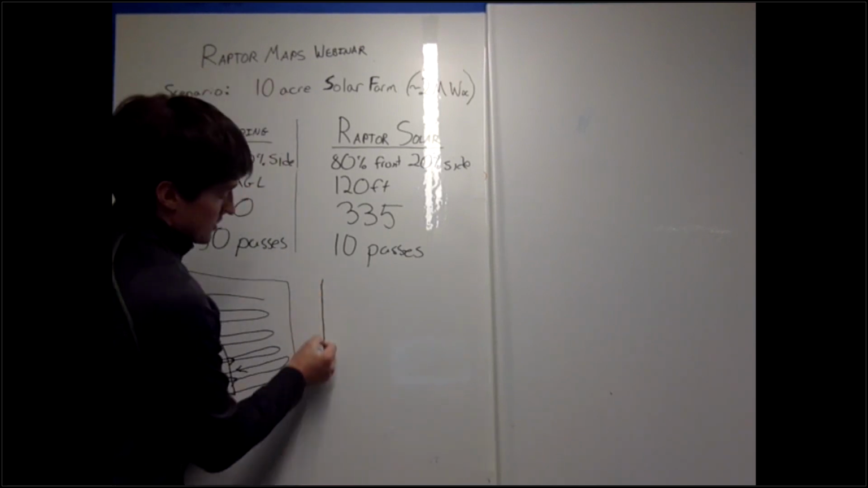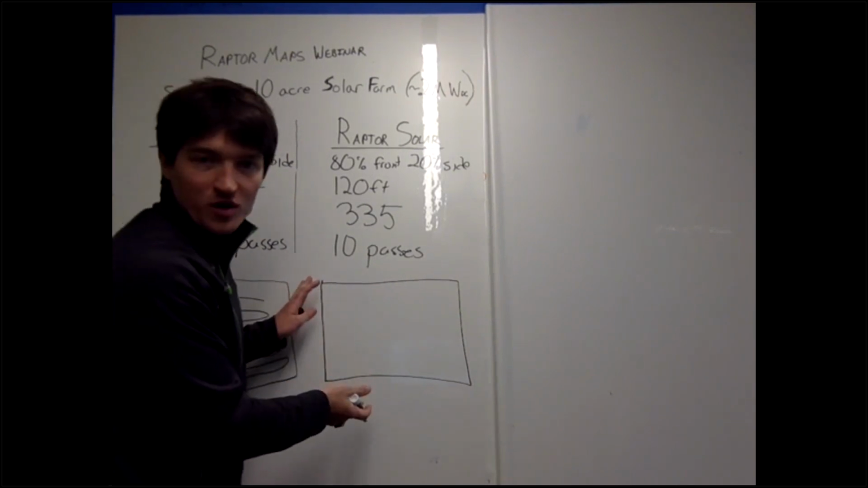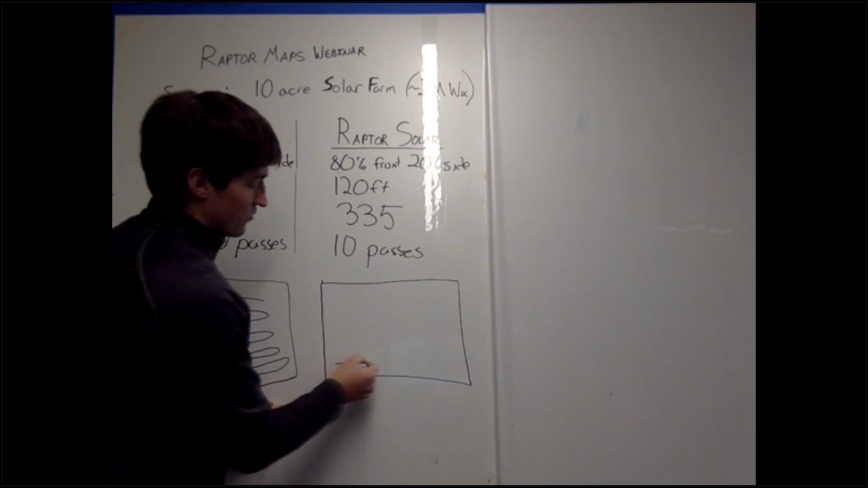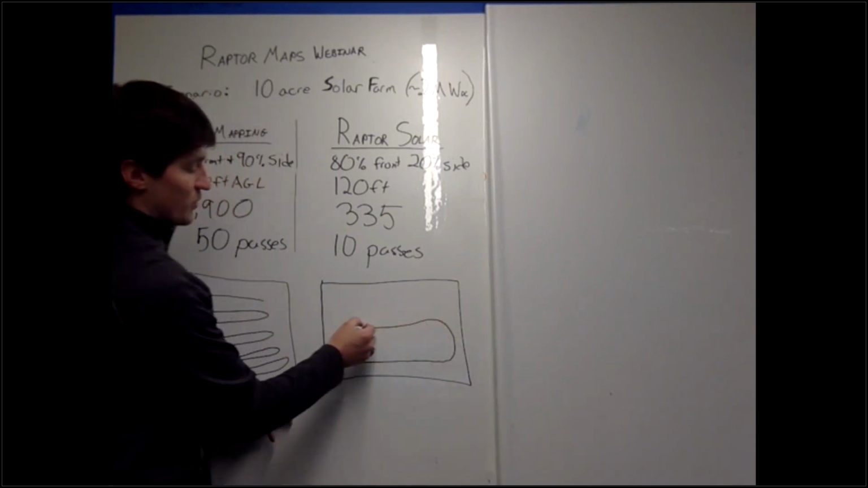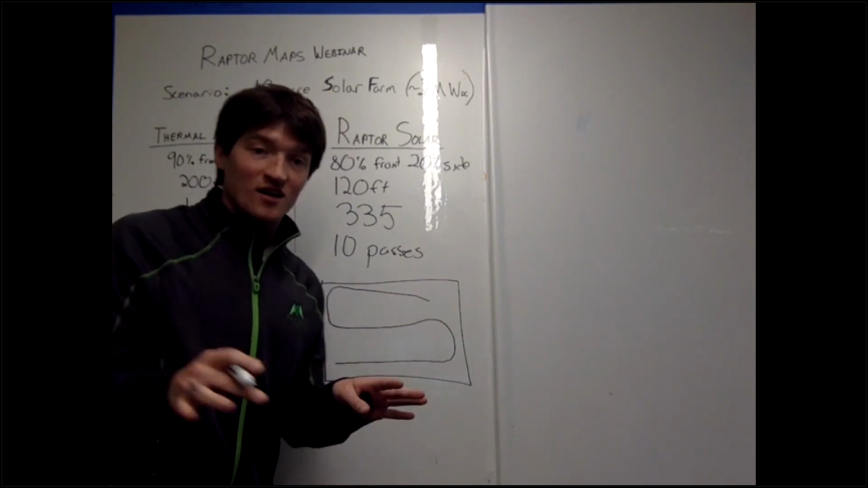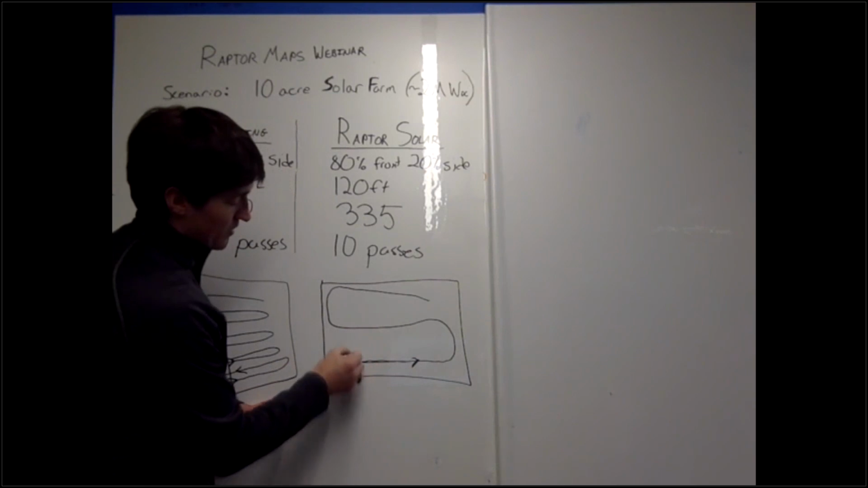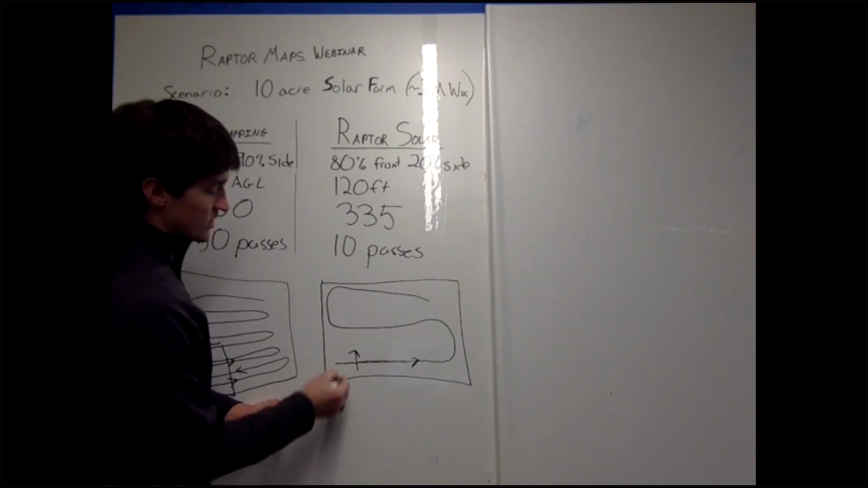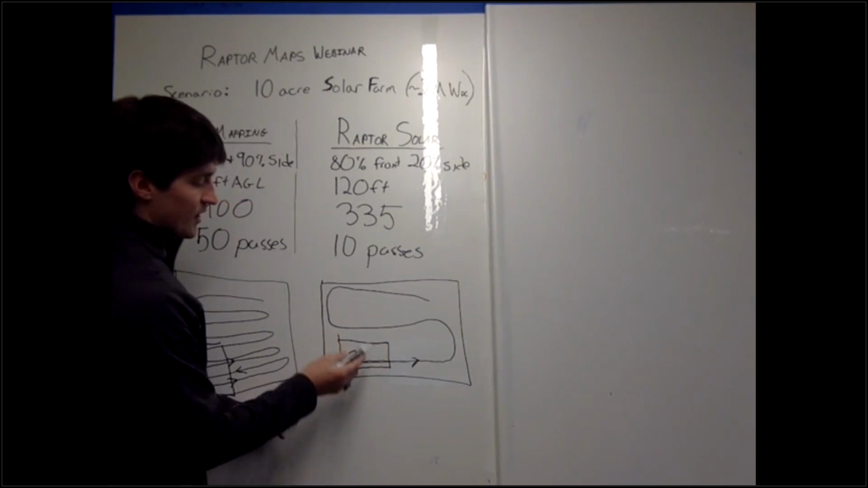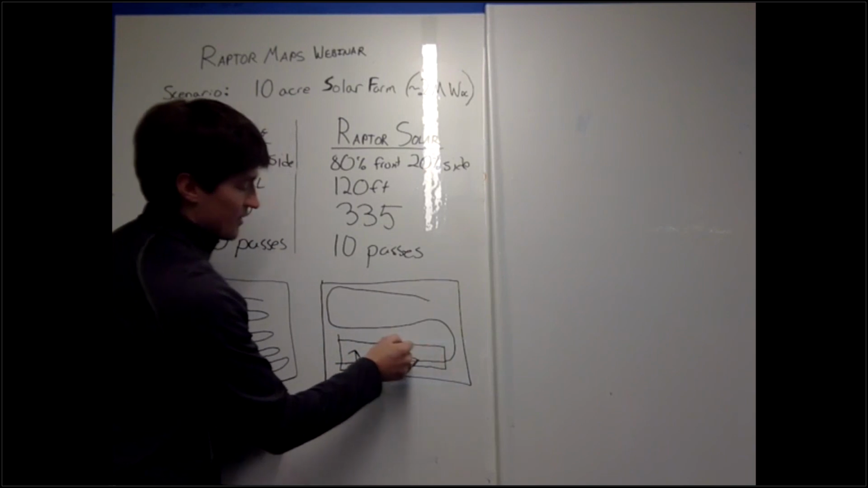So this is our solar farm if we're using the Raptor Solar style flight plan. If we fly back and forth, it's going to be much wider between each pass. We need fewer passes. But the trick here is that although you're flying this way, you want to point your camera this way. So when you take a picture, the picture is going to look like this. And you fly and then you take another picture that looks like that.